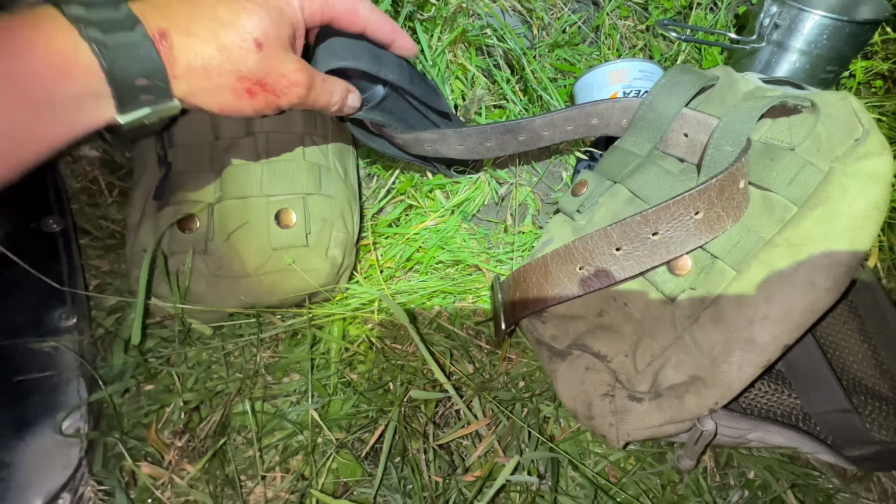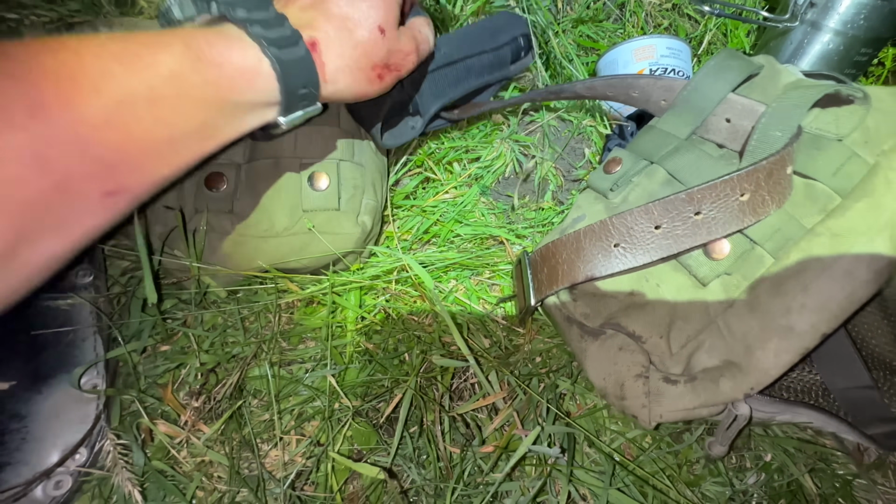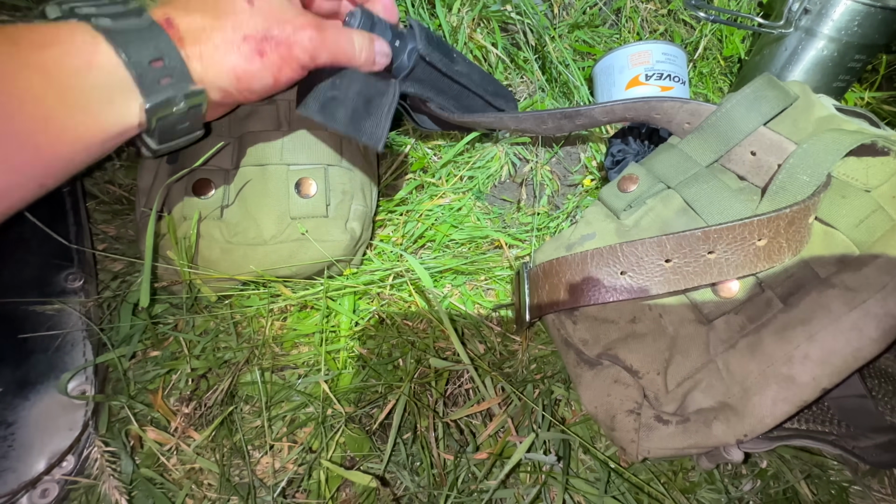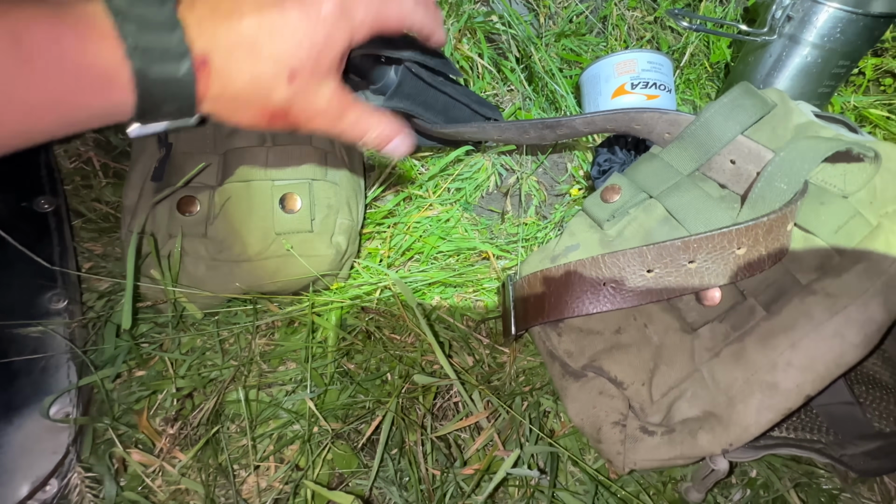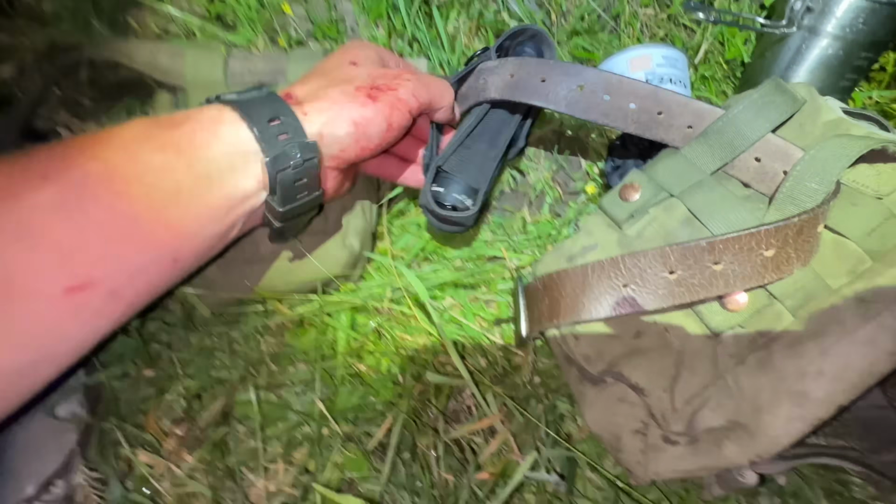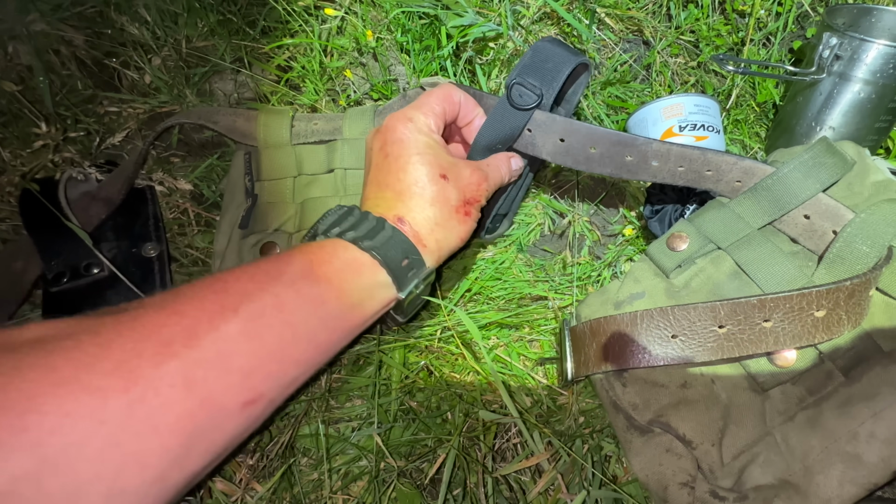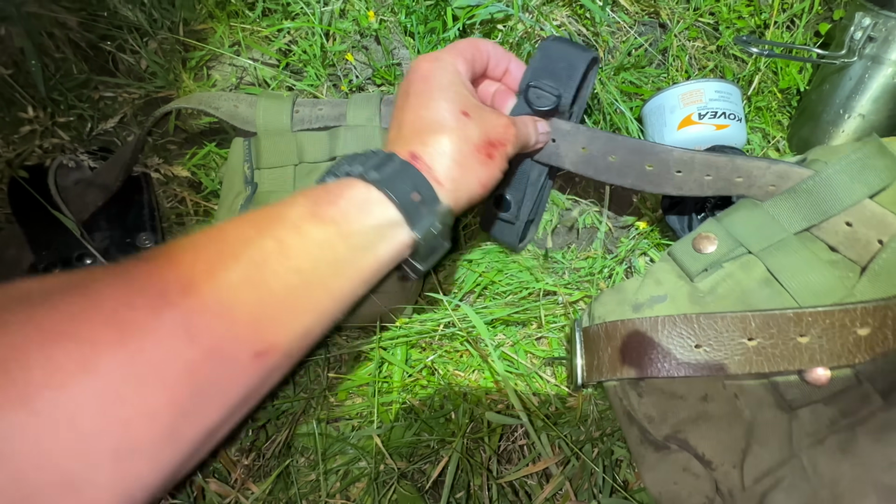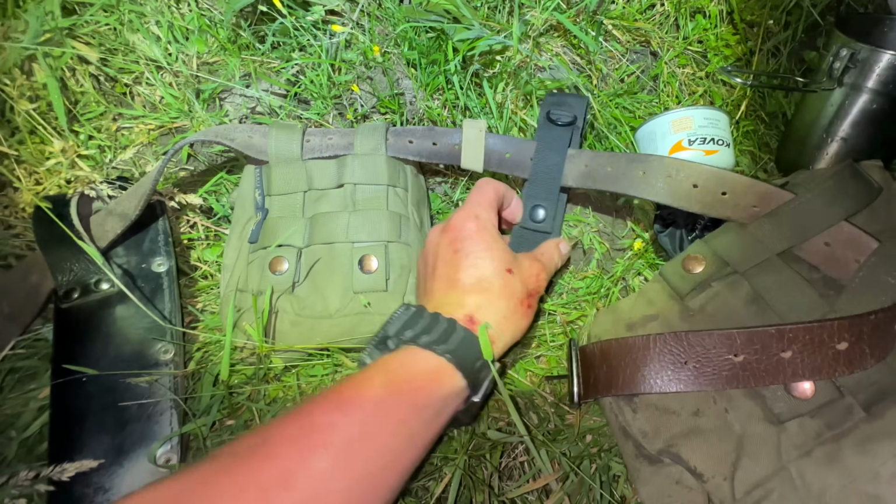Then something that I've come to absolutely love carrying with me is this torch. You've obviously seen it a few times now. That's the wee Army Tech. Comes with a good pouch. It's been taking an absolute hiding, and still looking good. So the pouch is holding well, no problems there.